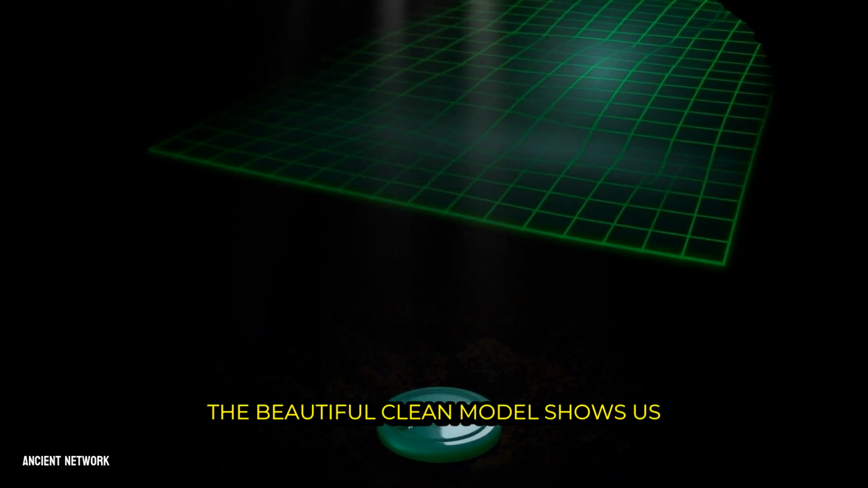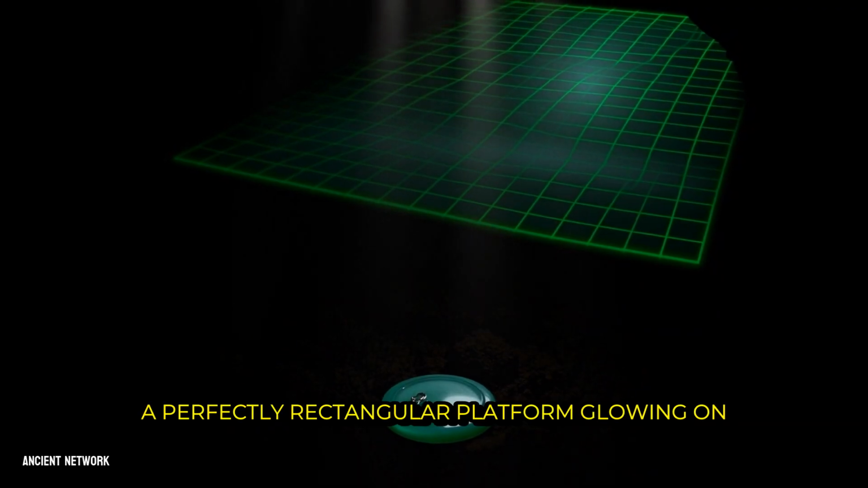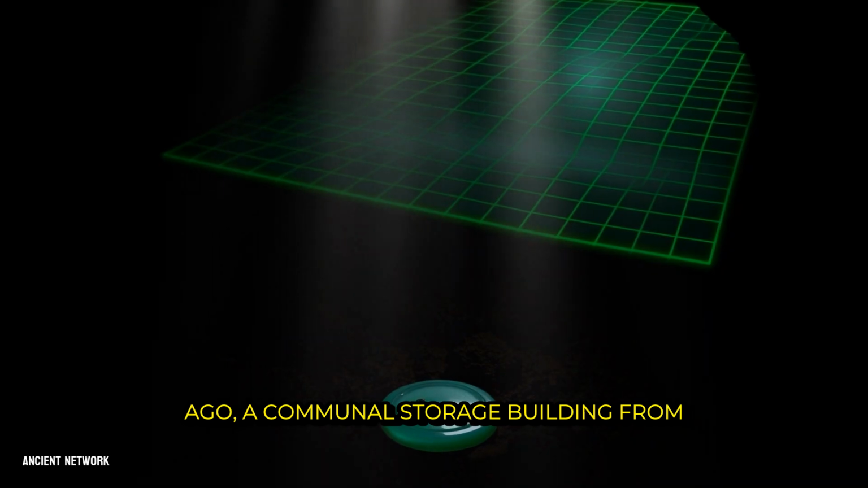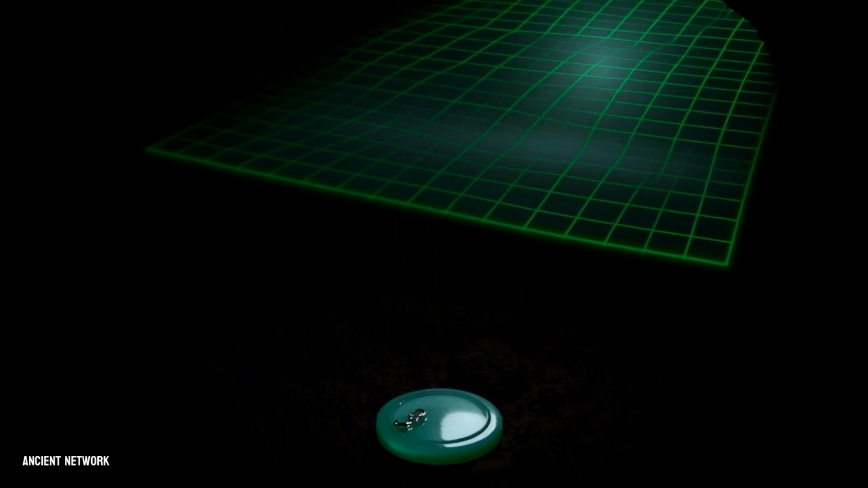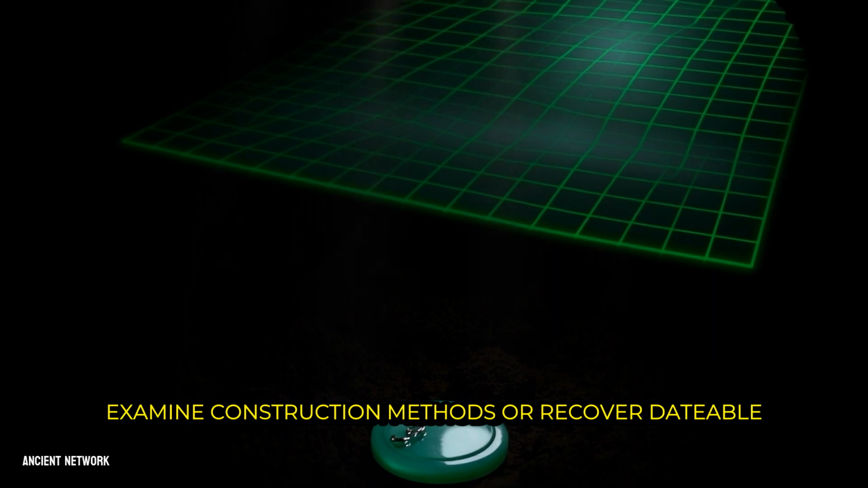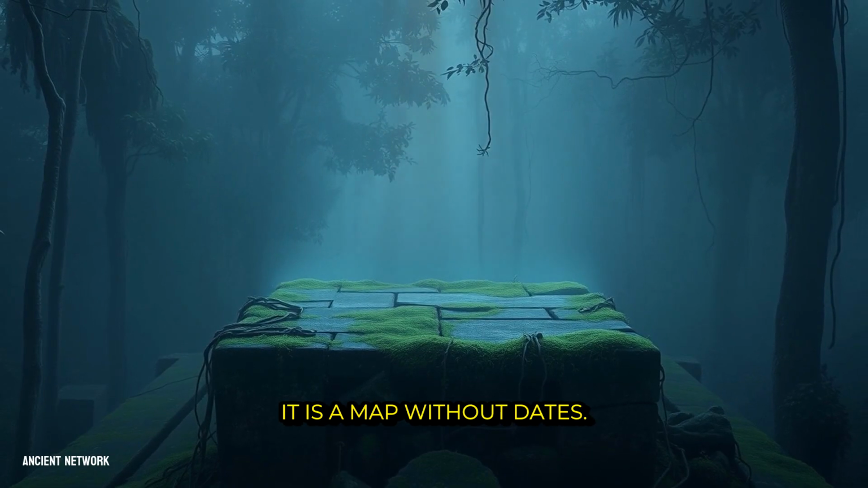Another profound limitation is time. The beautiful, clean model shows us a landscape frozen in a single, digital moment, but it contains almost no inherent chronological data. A perfectly rectangular platform glowing on the screen could be the foundation of a noble's house from 800 years ago, a communal storage building from 500 years later, or even the base of a modern forestry cabin. The laser pulse records only the shape and its position, not its age. Without physically visiting the site to examine construction methods or recover datable materials like charcoal or pottery, we cannot place that structure within the timeline of history. It is a map without dates.